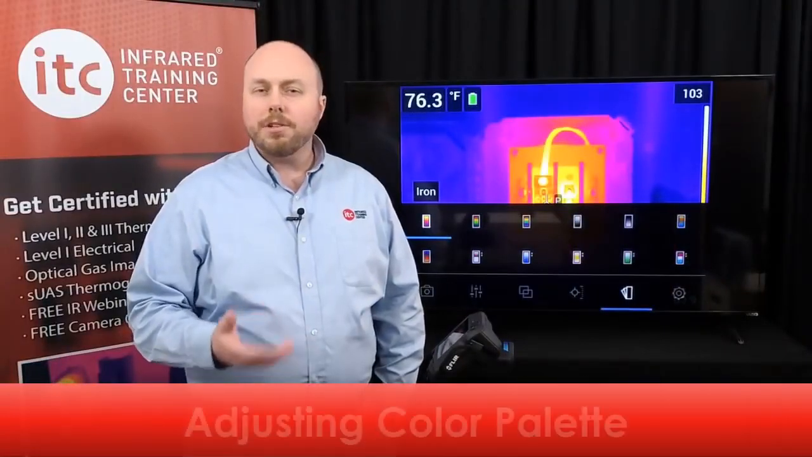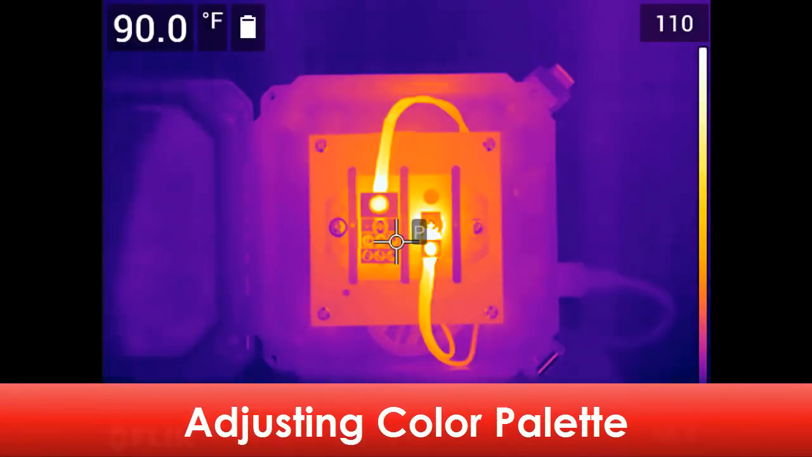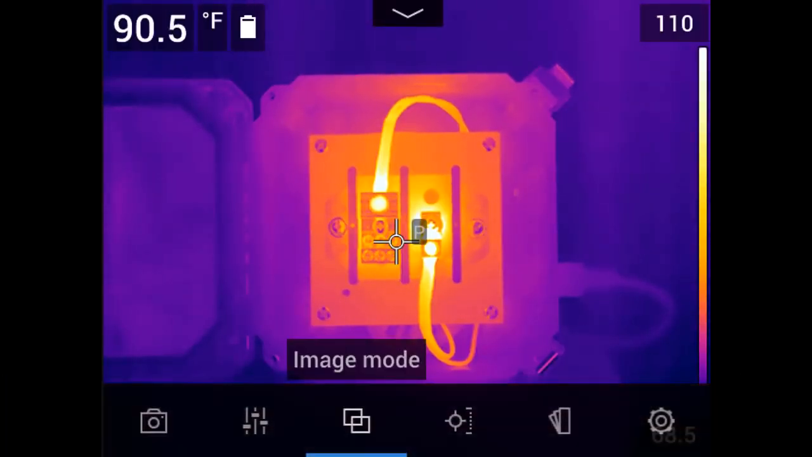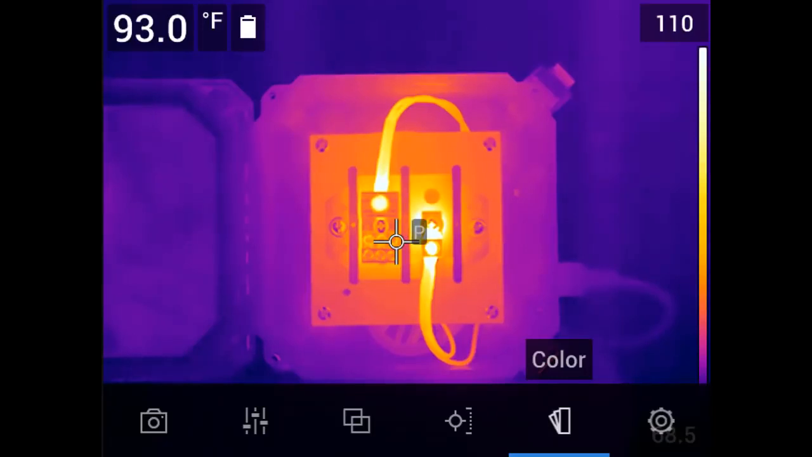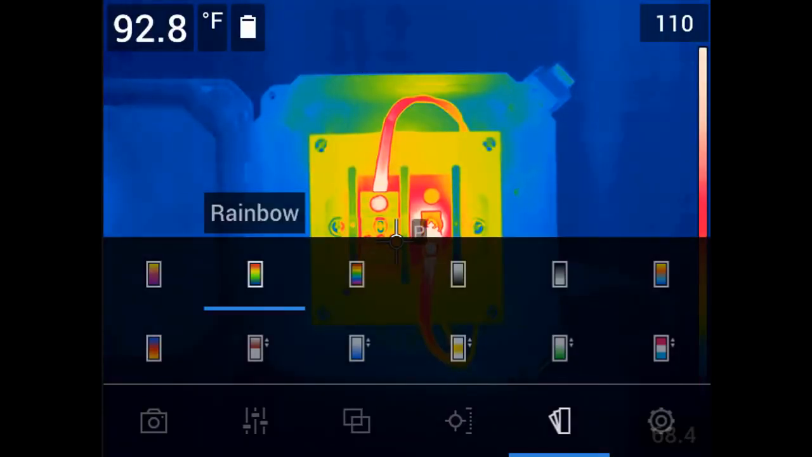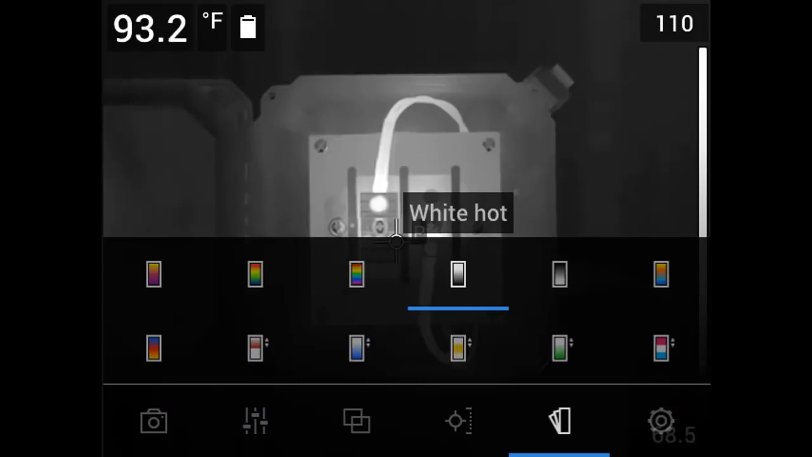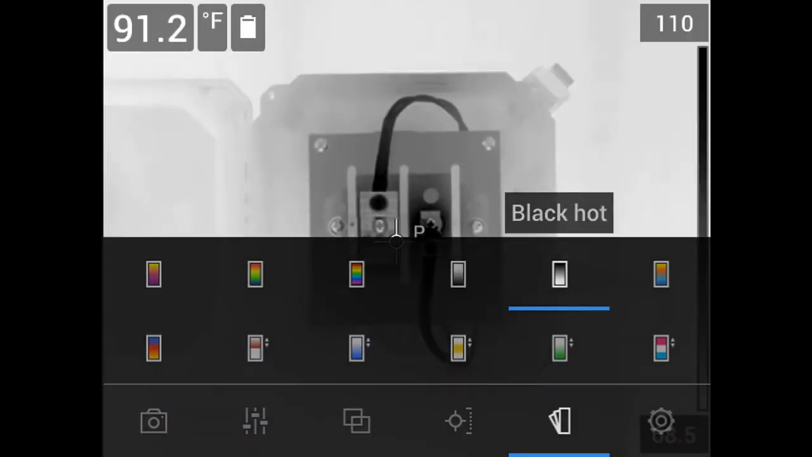This camera series also offers a number of different color palettes. Tap the bottom of the LCD screen to bring up the main menu and navigate through the color palette options. This will open the color palette menu where you can find 7 different palettes that are available, plus several color alarm or isotherm settings. These include iron, rainbow, rainbow high contrast, white hot, black hot, Arctic, and lava.